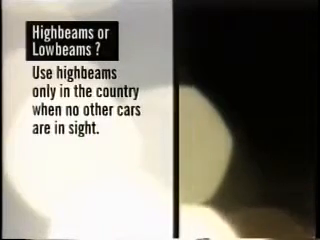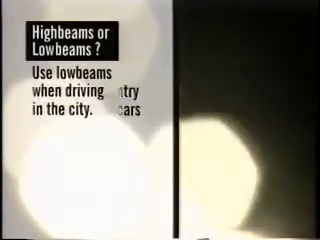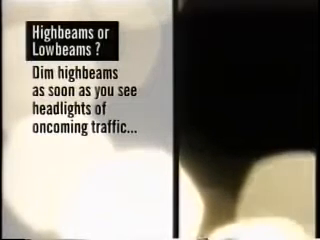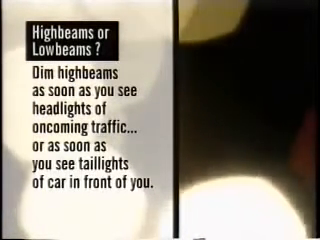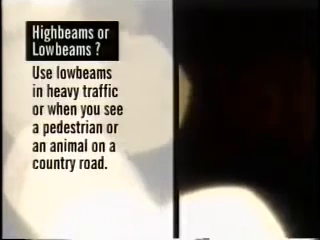How do you decide when to use your high beams and when to use your low beams? So you should use your high beams only when driving in the country and when there are no other cars in sight. When you're driving in the city, you should use your low beams at all times. You should dim your lights as soon as you see the headlights of oncoming traffic, or as soon as you see the taillights of a car in front of you, certainly if they're within 500 feet. And in heavy traffic, or when you see a pedestrian or an animal on a country road. That's right, Patrice. The glare of high beams can actually blind and confuse and cause them to move into your path.